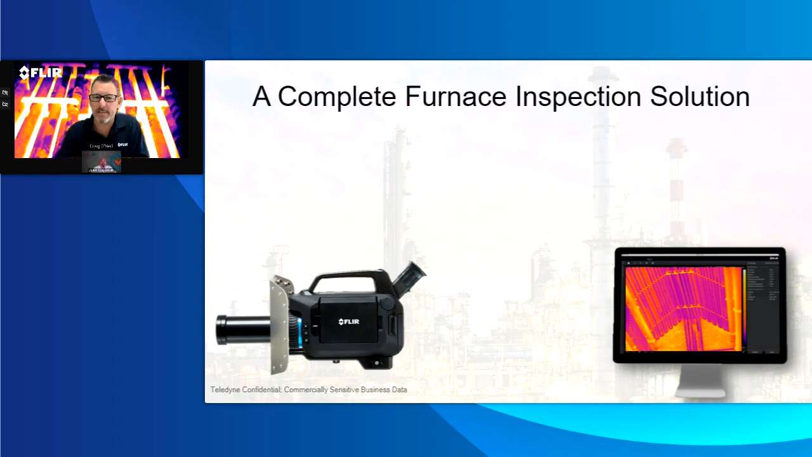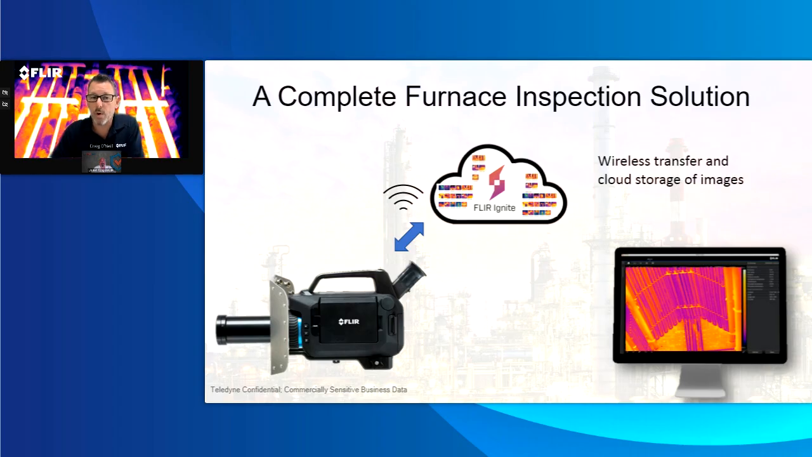Some of the other stuff that we've done is to try to make the process more efficient. I know in the past, what you would do is take an SD card out of the camera and put it into a computer. But one of the huge advantages now is that we've got Wi-Fi and Bluetooth built into the camera, but we also have cloud storage built into the camera, so that if the camera connects to Wi-Fi, it'll immediately upload any new images on the camera, and you can wirelessly transfer those down.